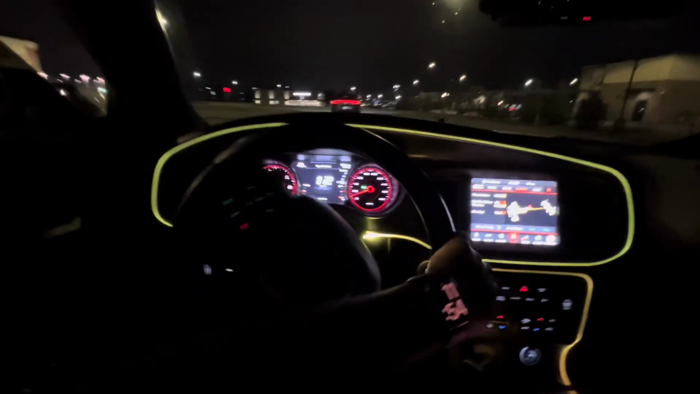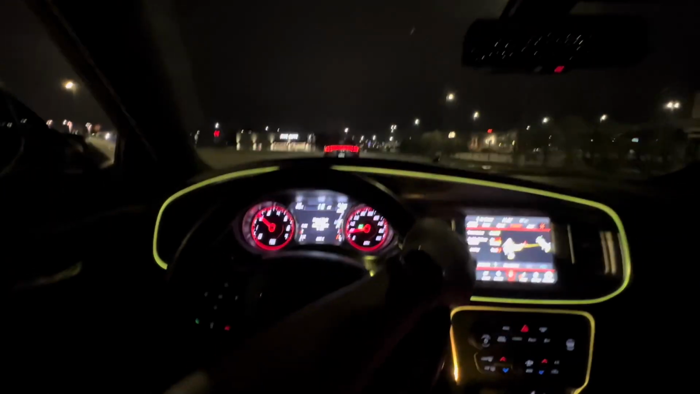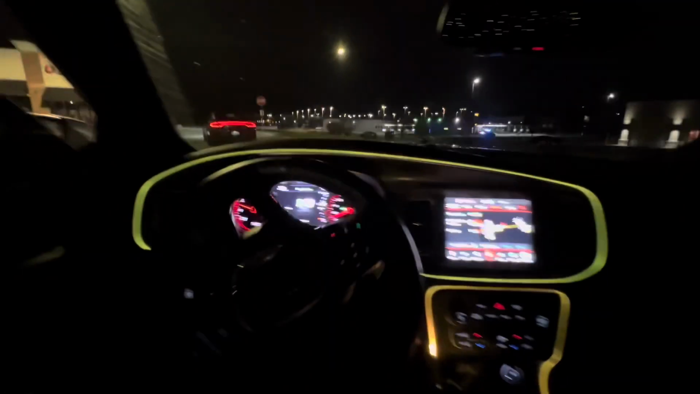right, man. Now see we got the light going. You feel me? With the stars on, matching the yellow, with the yellow snorkels in the front, with the side markers. I know I got the side markers too. You know what I'm saying? I ain't did a nighttime POV for y'all in a minute.